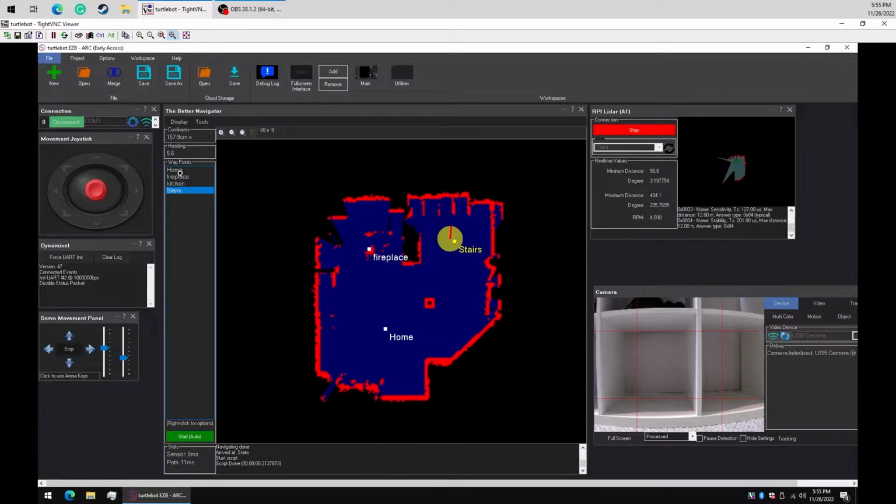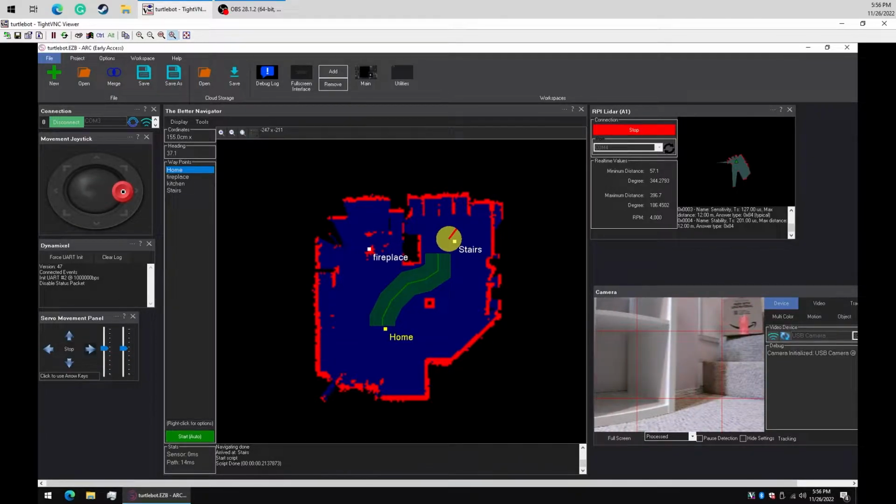And if I were to select home again, you're going to see it's created a path right to home. What I'm going to do is I'm going to put a box right here, and that's going to prevent the robot from being able to drive that way. So once the box is there, we're going to see that the better navigator is going to figure out a new path on how to get to home. So let me go just do that right now. I'll turn the robot around so you'll be able to watch me place that box there.